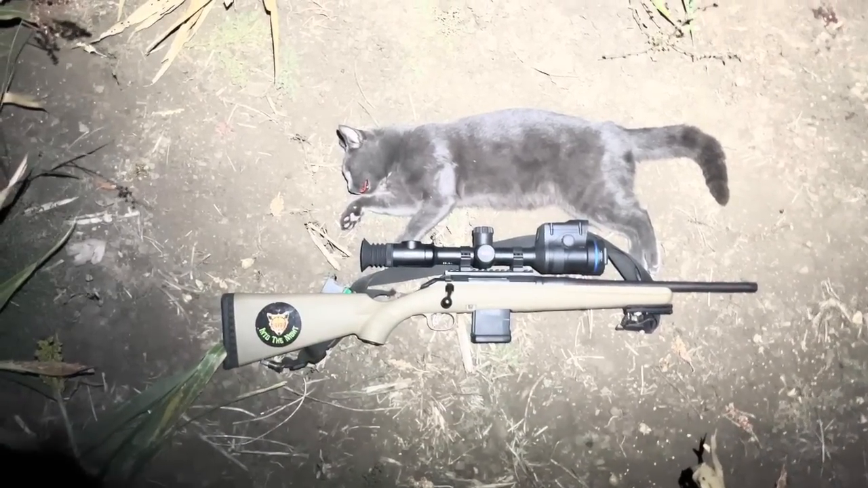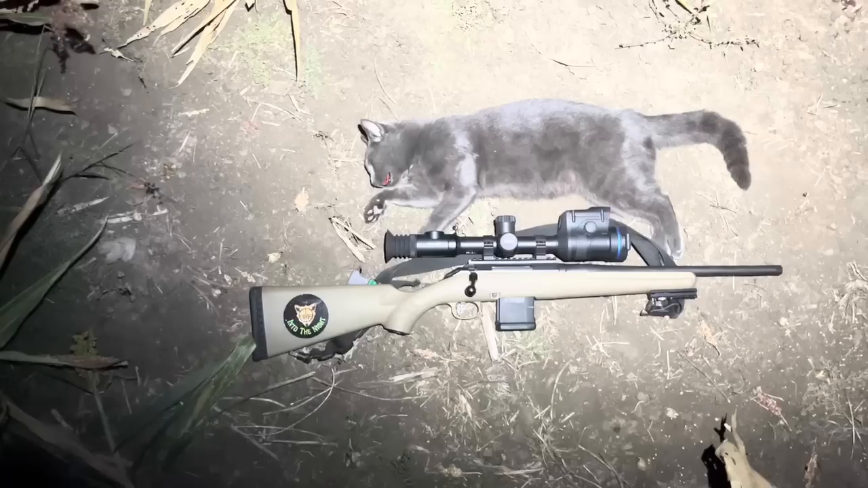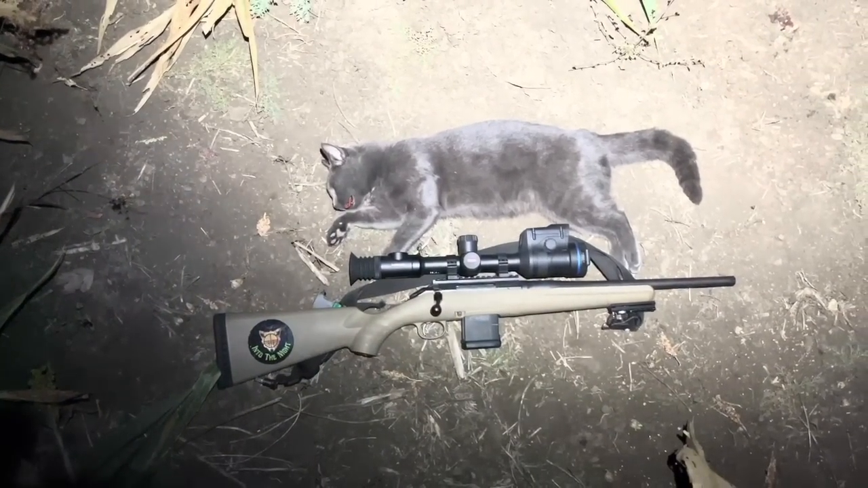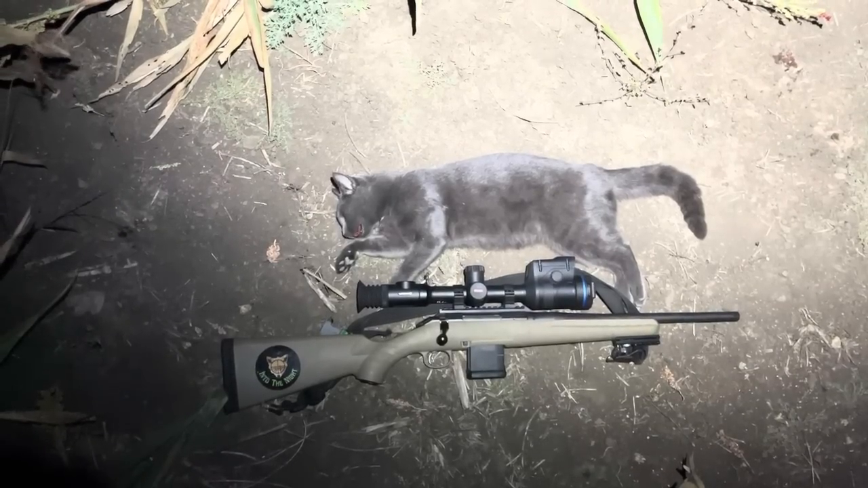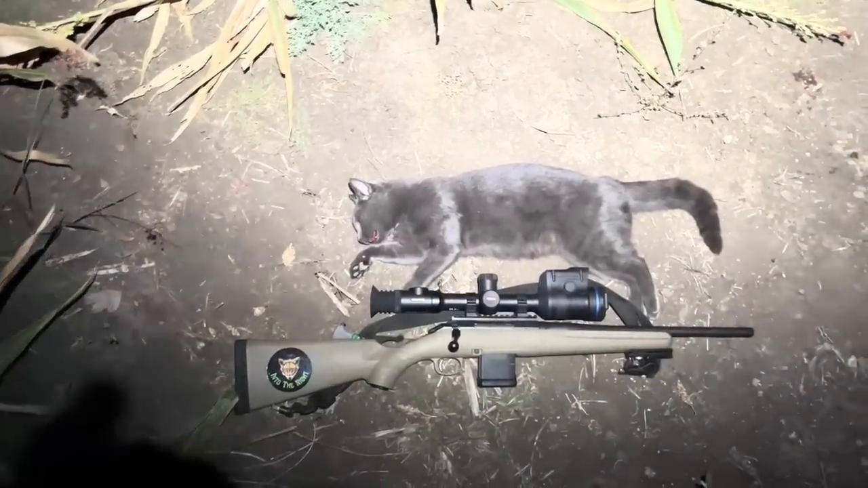Well, here's little Miss Kitty Cat, little grey female cat. It's a good bonus for the night. I think I'm up to about 16 pigs, I think. A cat, a rabbit and 2 dingoes for one night. So can't complain about that.